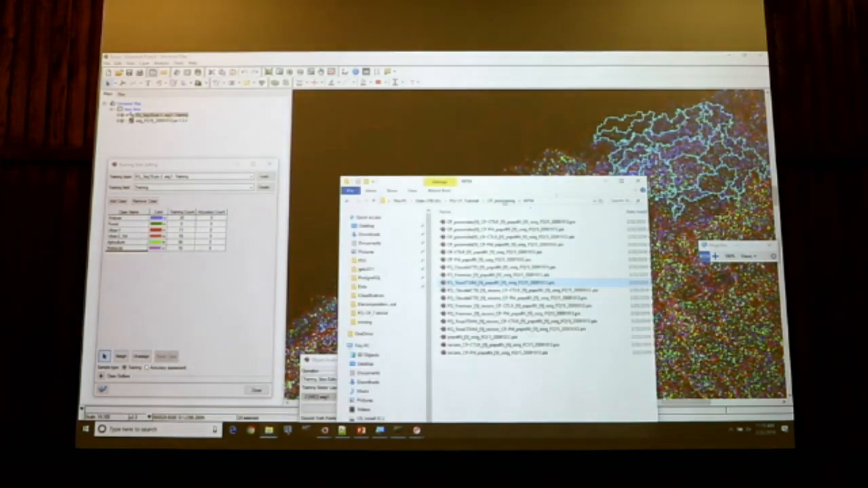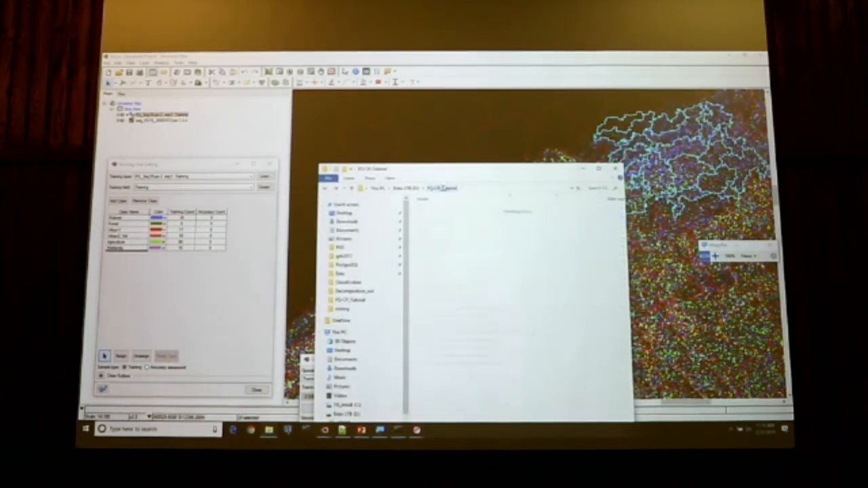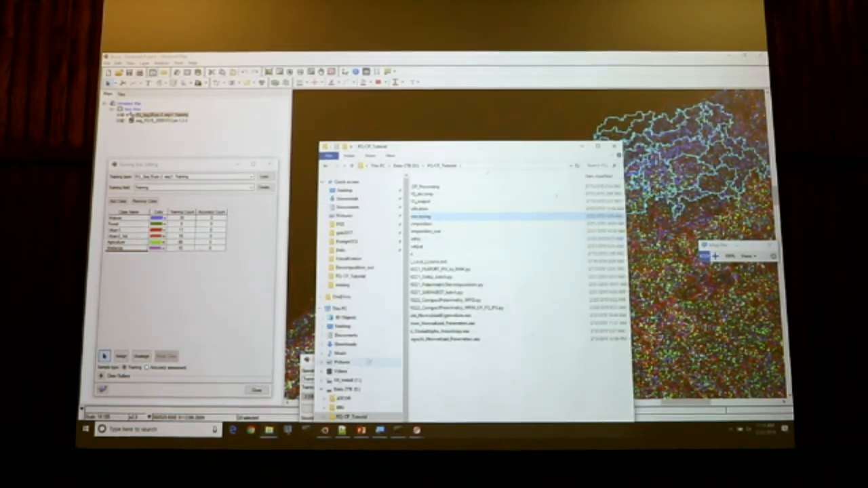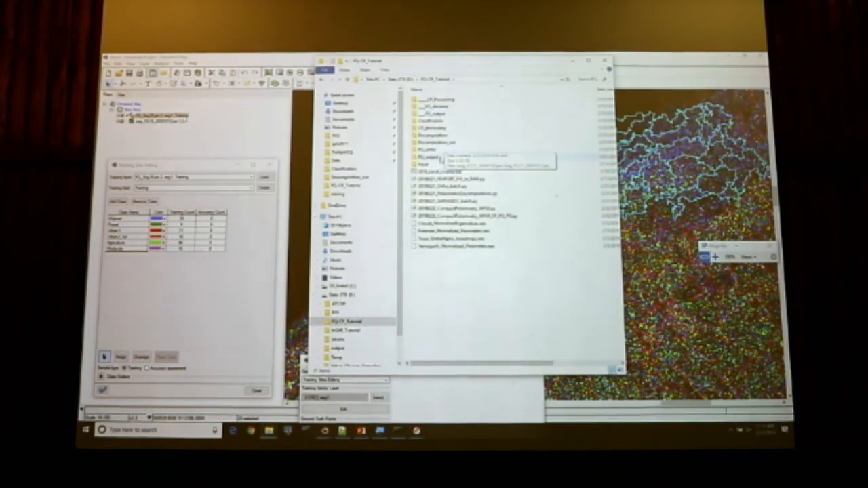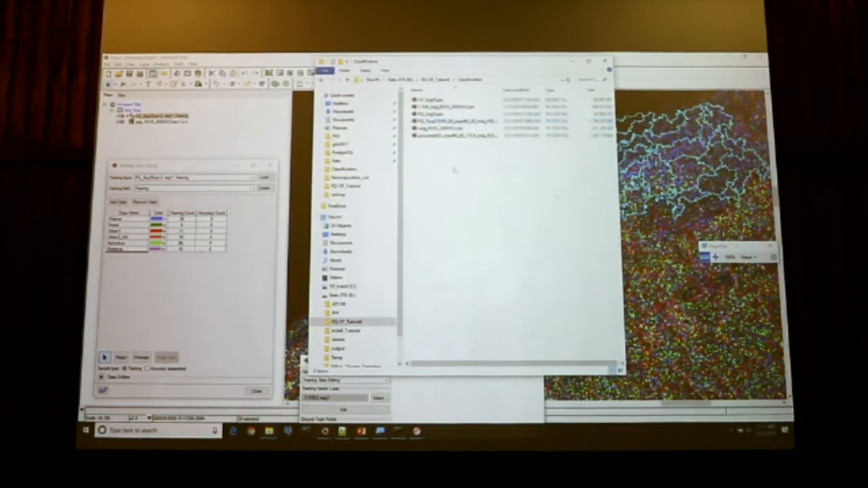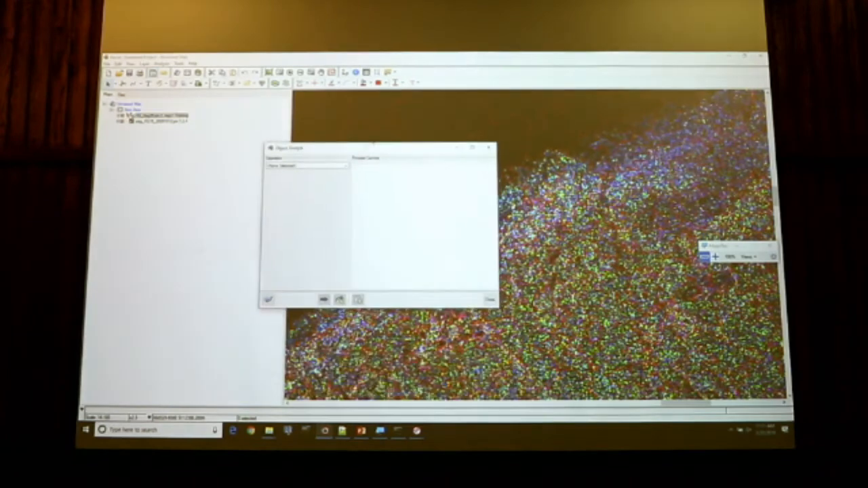What I will do here is create a copy of this segmentation in the same way I did previously. I am in my classification folder. So I will create a copy. Now if I close this panel and reopen my training sites, they will be saved.